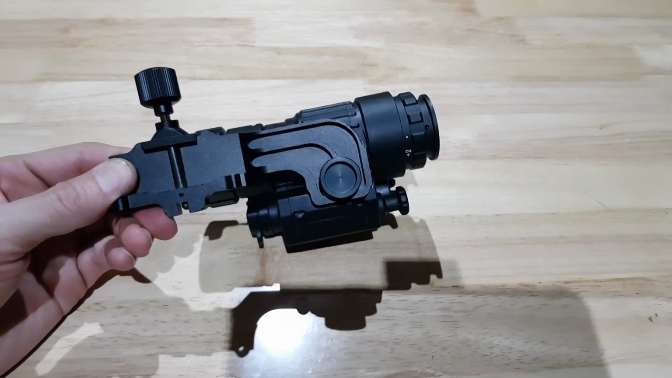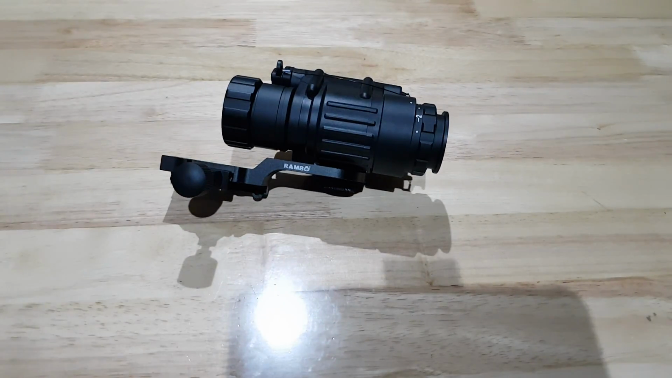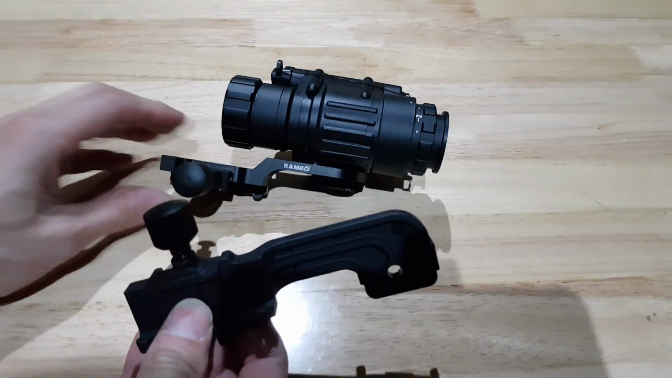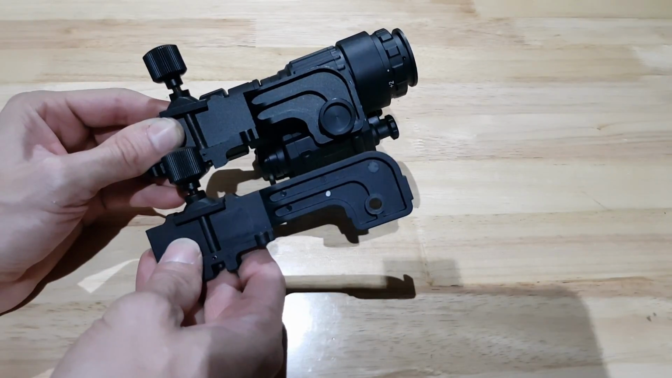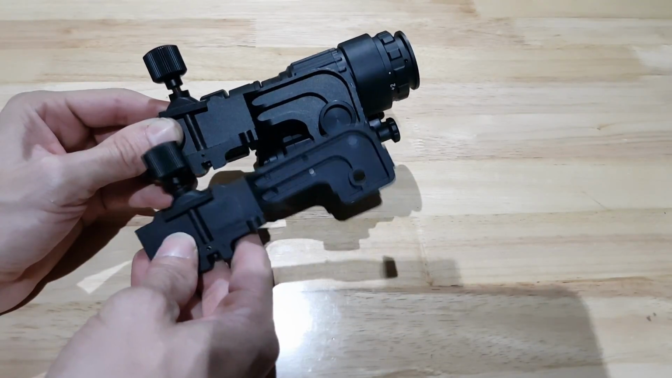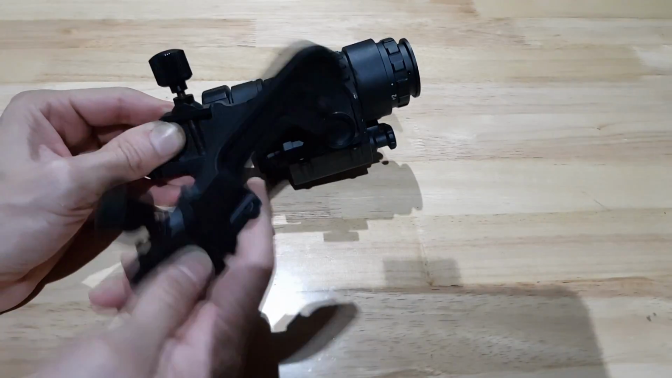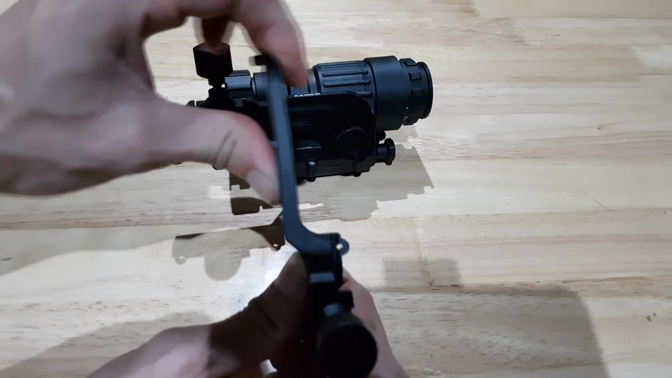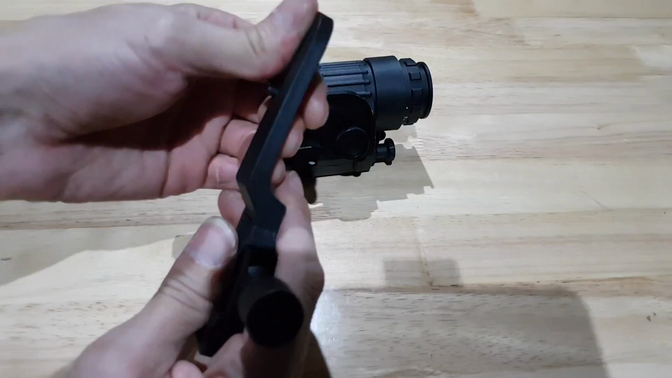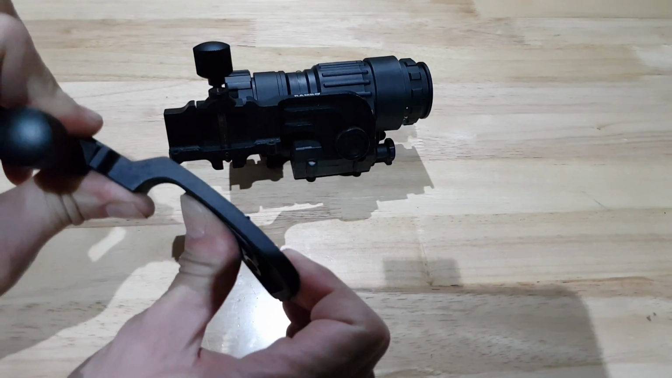Now I should mention that it doesn't come with this rail mount. It comes with this rail mount, which is almost identical, except it's a bit longer. And this one's plastic. So see that? It's got a bit of a flex to it.